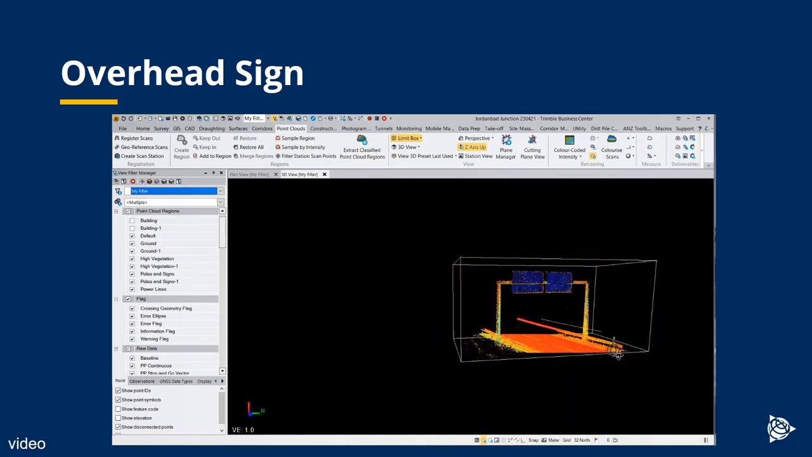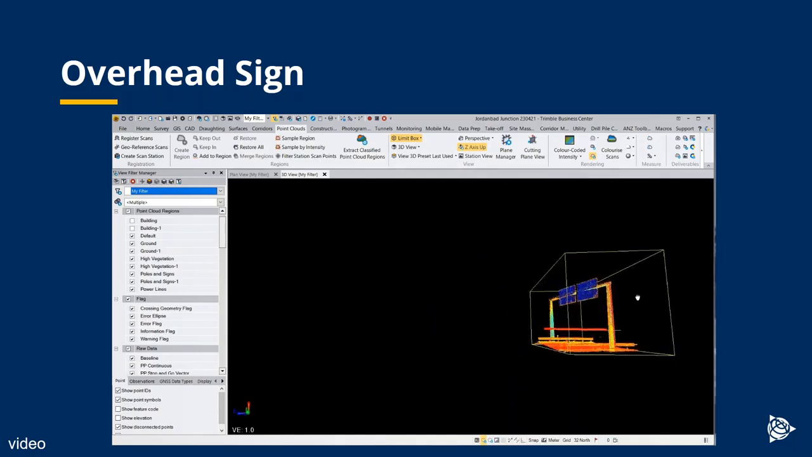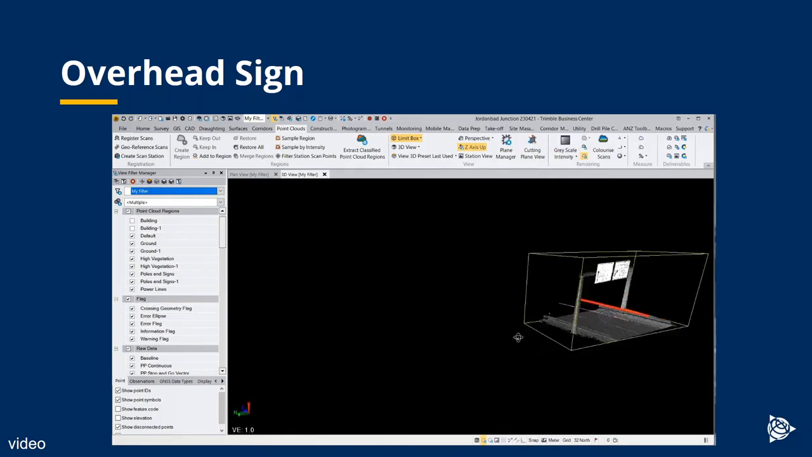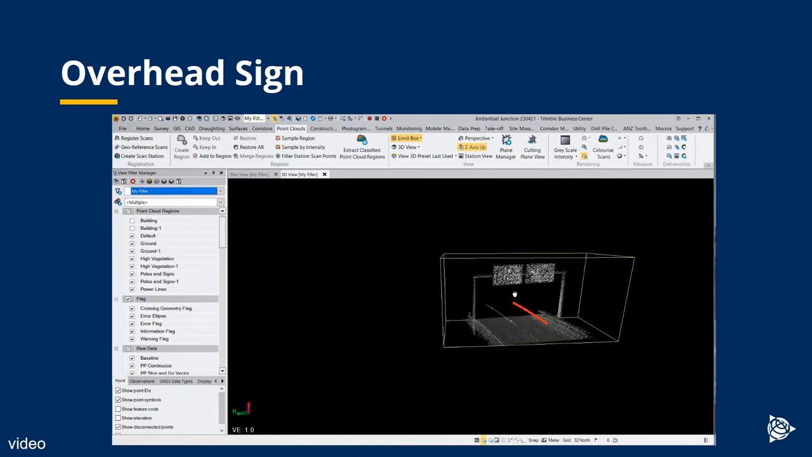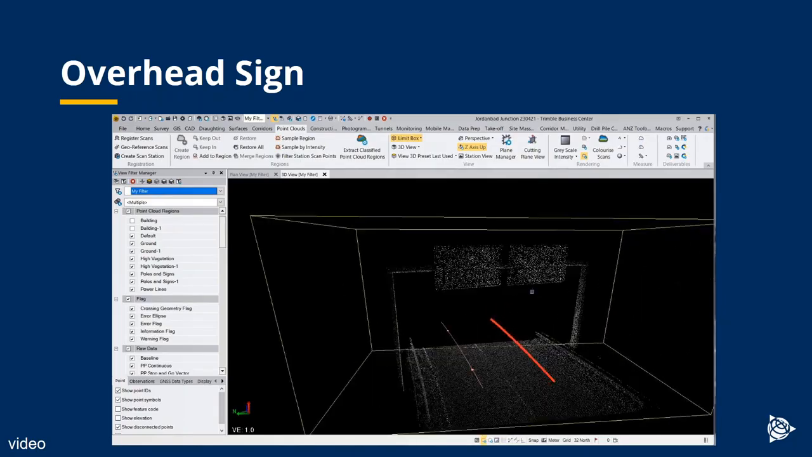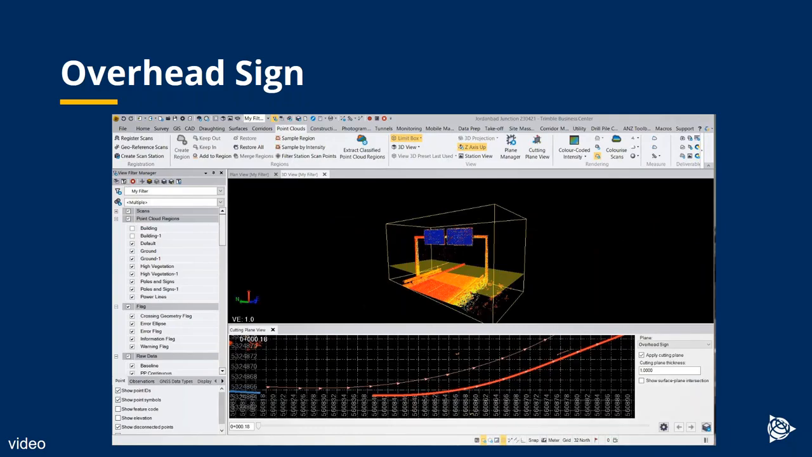The odd spot here and there, but really nothing of any major significance. If I change the color coding to grayscale intensity rather than color coded, and zoom in on that road sign, you'll see you can almost read the road signs in the point cloud.